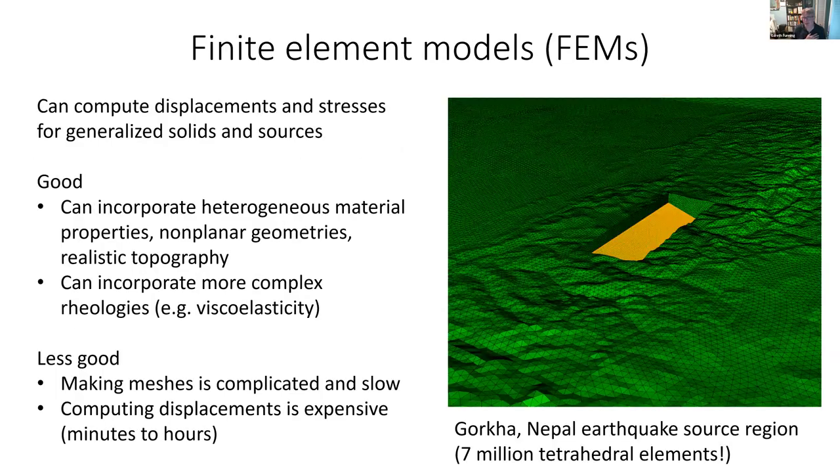If you want to go to the other end in terms of complexity, so I showed you Mogi and Okada, and those are both very simple models. Of course, you can make a model as complicated as you want if you have the computational resources to do so. So for example, here is shown a finite element mesh of the sub-Himalayas in Nepal, where there was a pretty large earthquake in 2015, and with some colleagues at the University of Memphis, I tried to model this earthquake using a finite element model.